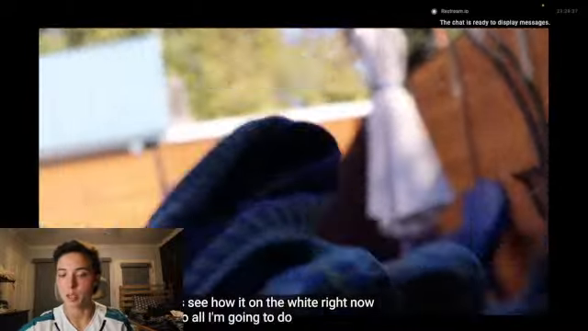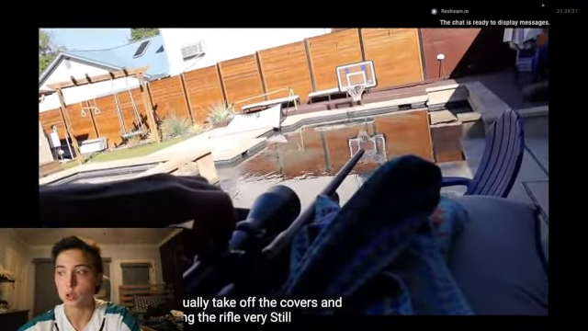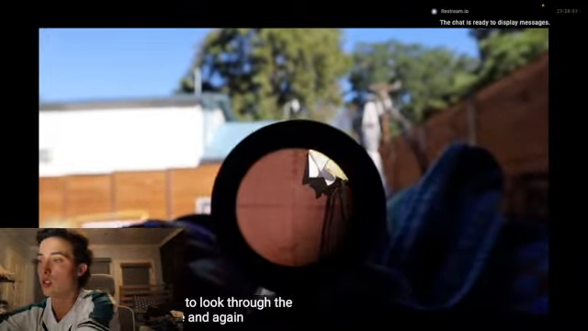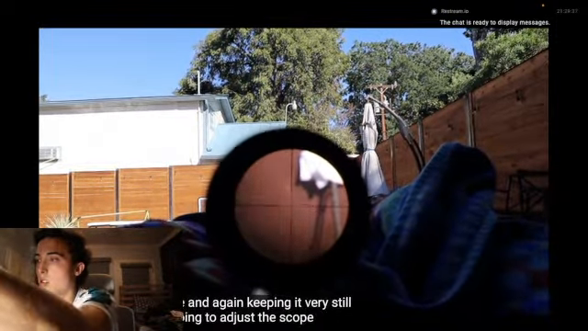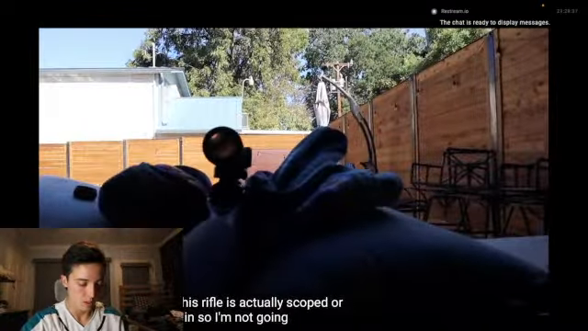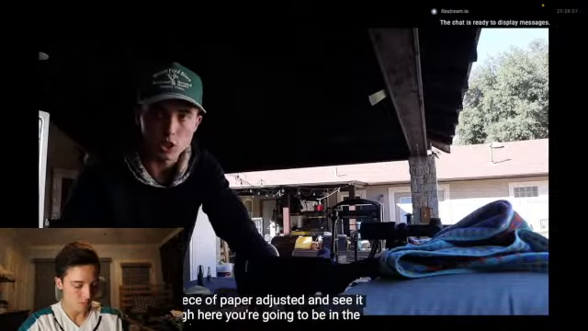And so all I'm going to do is take off the covers, and keeping the rifle very still, aimed at the white piece of paper, I'm going to look through the scope, again keeping it very still. I'm going to adjust the scope to actually match the white piece of paper. Now this rifle is actually sighted in, so I'm not going to do that. Once you look through the scope, find the piece of paper and adjust, you're going to be in the general area.